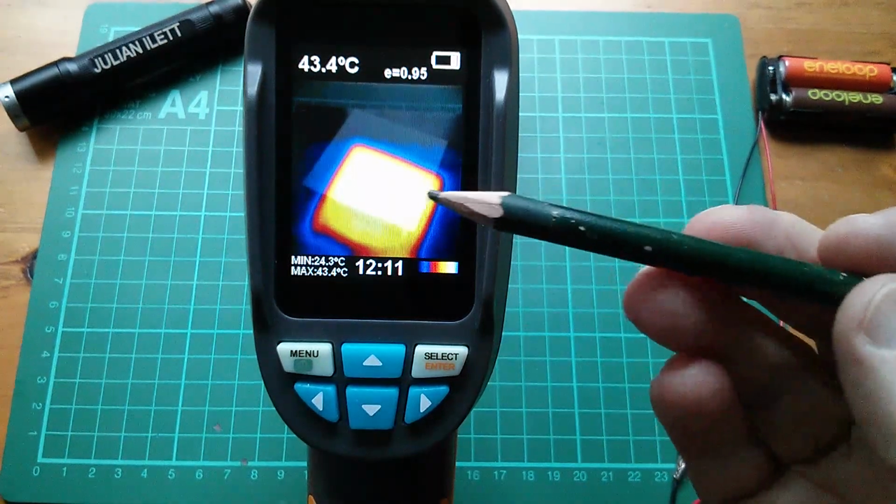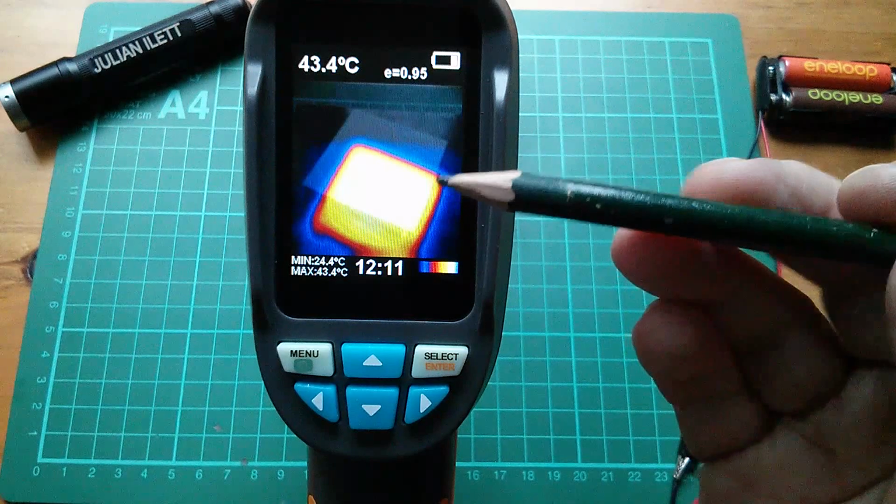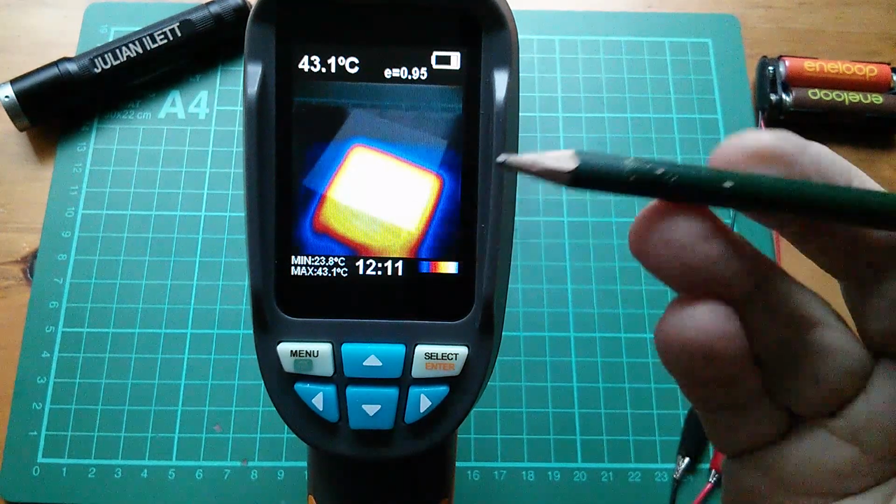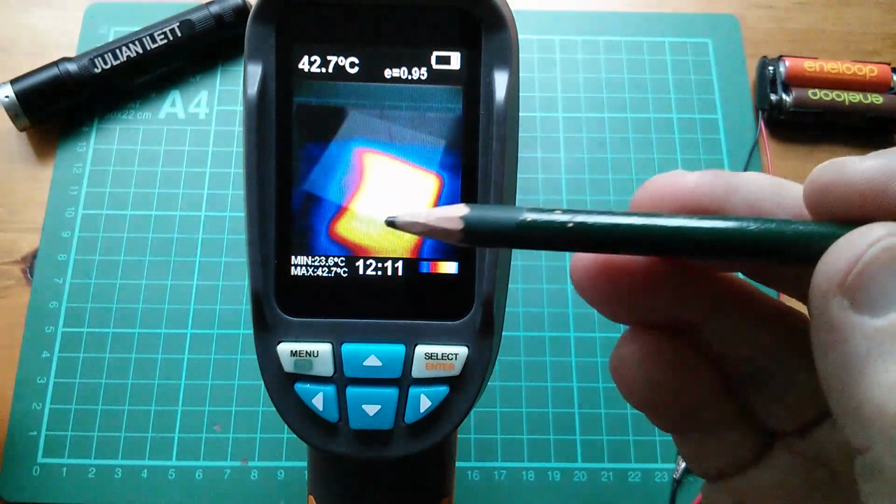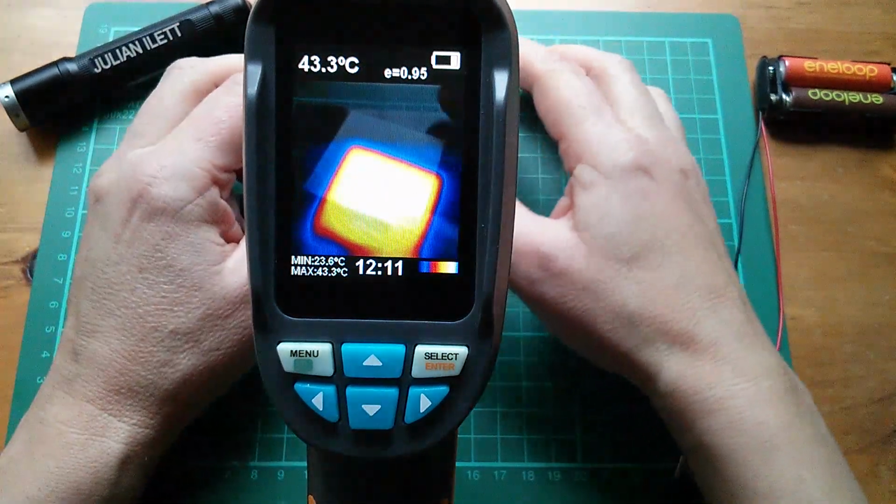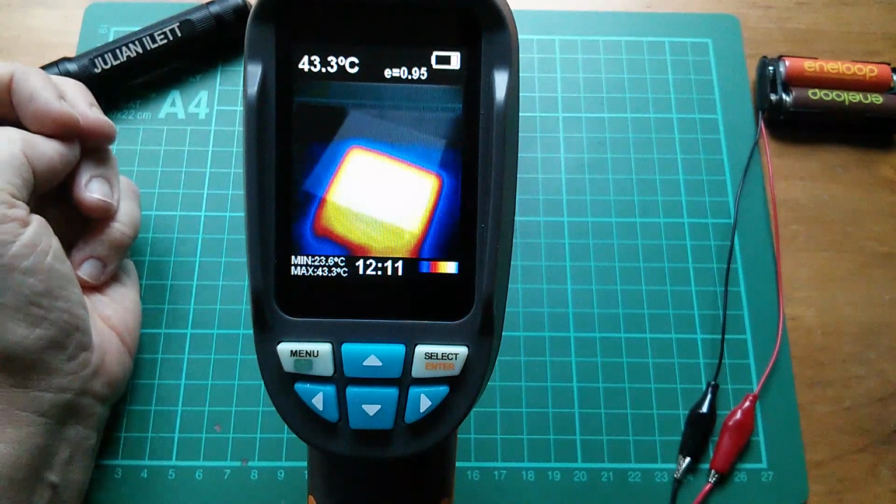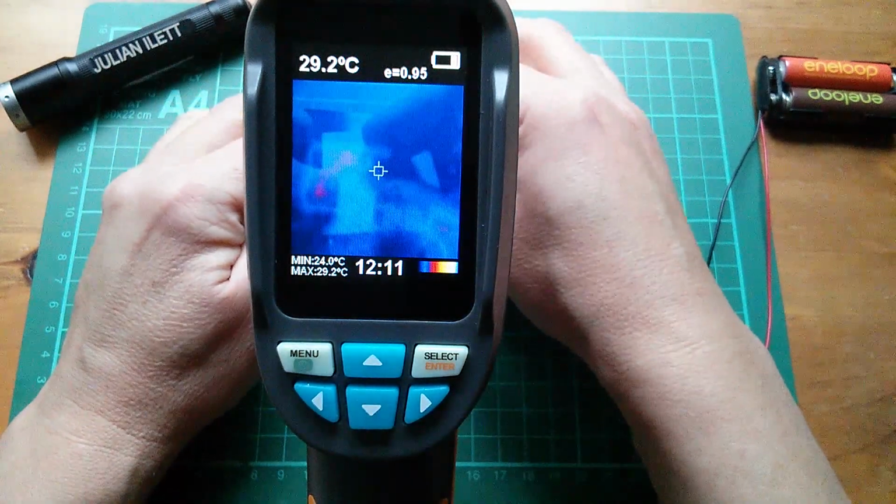Now at the moment, black is representing the cooler areas, which is ambient, so that's about 24 degrees. White represents the high temperature area, that's the hot Peltier element, and that's 42 degrees. Now if I flip that over, remember ambient is about 23, currently represented by black.